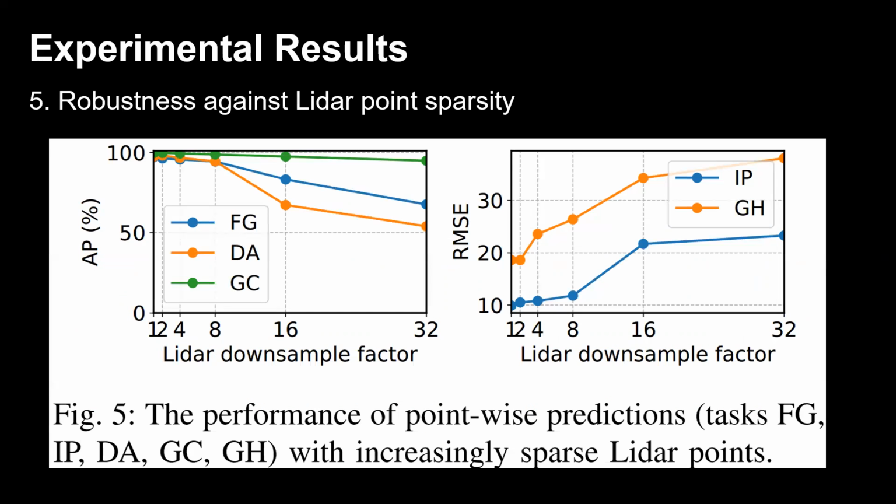We also study the robustness of point-wise prediction tasks with increasingly sparse LiDAR points. Evaluating this robustness is crucial for autonomous driving because the sparsity of point clouds varies significantly among LiDAR sensors and vehicle setups, and largely affects the perception performance. In this regard, we use the LidarMTL network trained with the full LiDAR points and make inferences on the evaluation data with LiDAR points downsampled by factors from 1 up to 32.